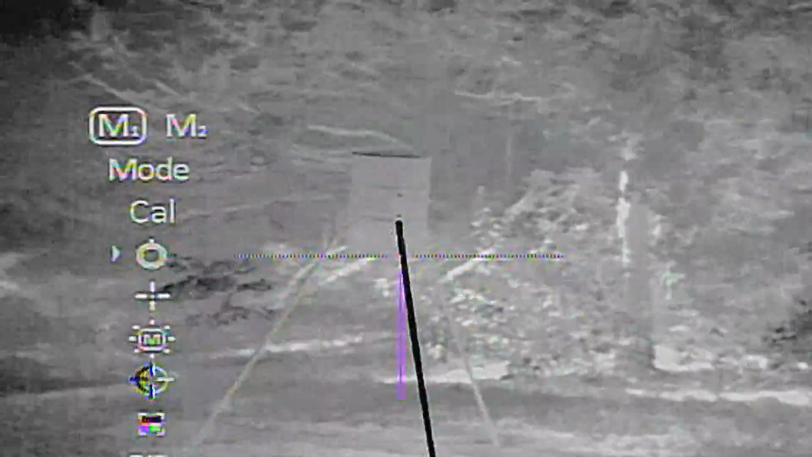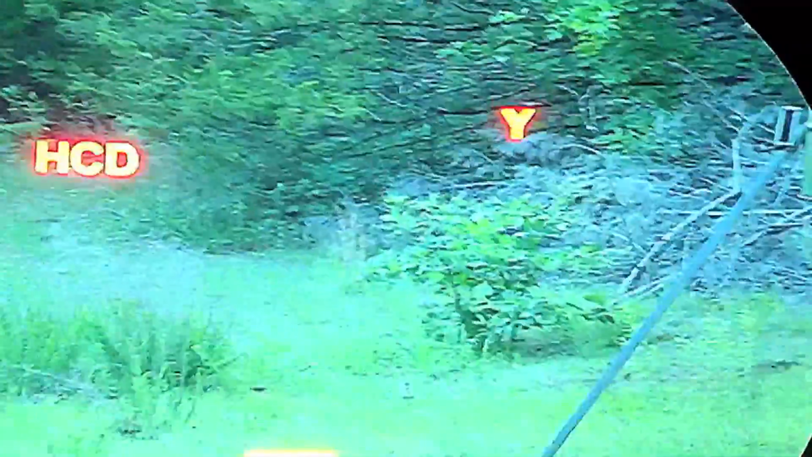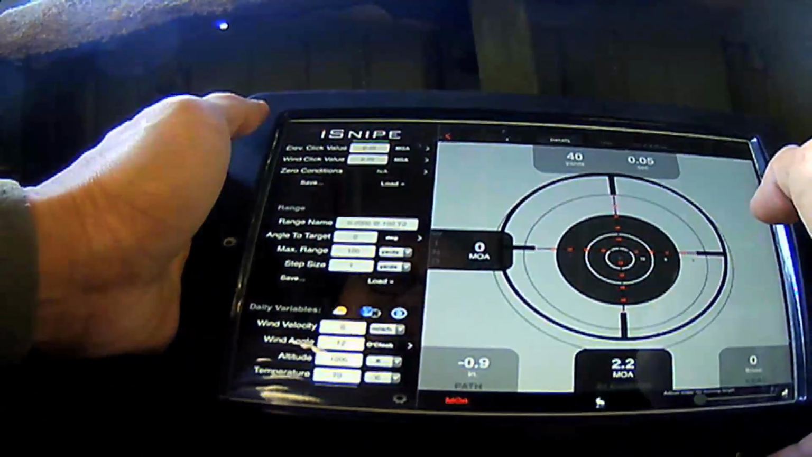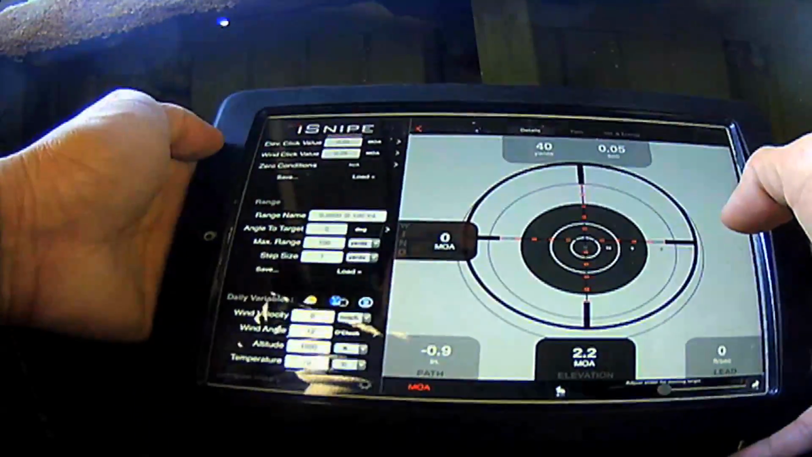As soon as I got settled into the blind, I had to change my Pulsar thermal reticle from my 123 grain SST over to my 143 grain ELD-x reticle. I ranged in my distance, and I couldn't believe I was only going to be shooting between 40 and 60 yards, and I don't recall ever practicing or shooting anything this close before, so I actually had to get on iSnipe to confirm where I was going to be aiming. I knew it was going to be a little bit high, but I just wanted to be confident before anything came out.